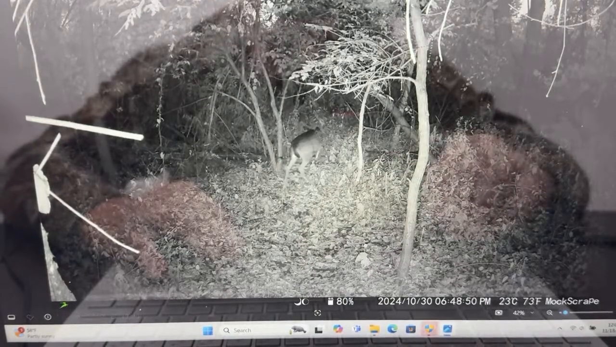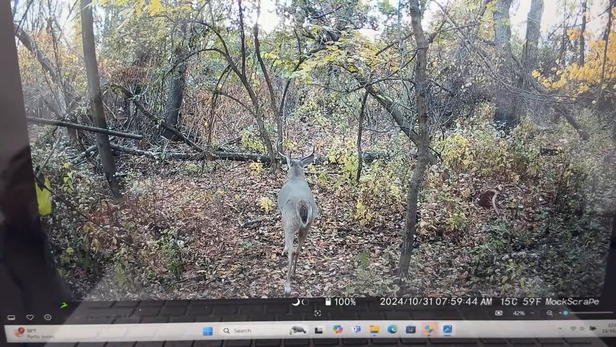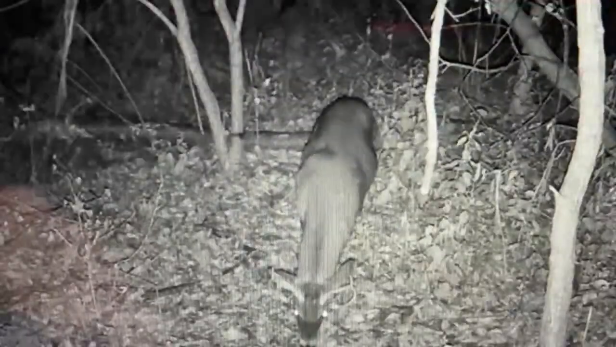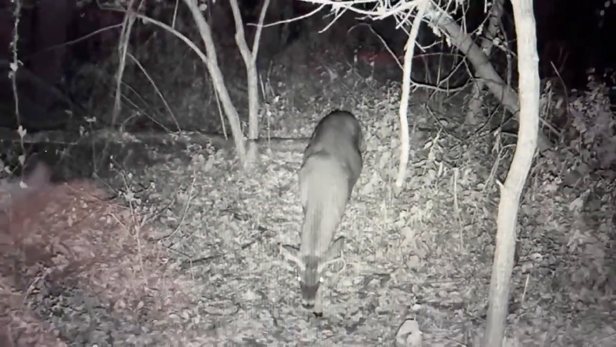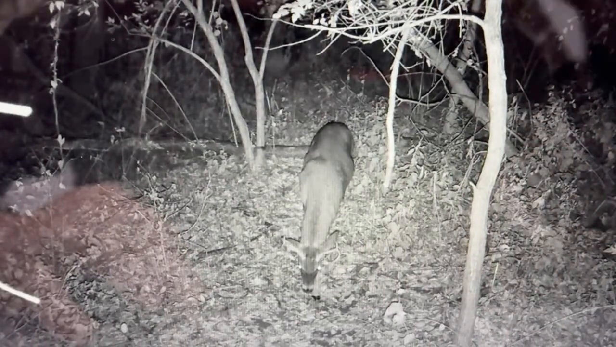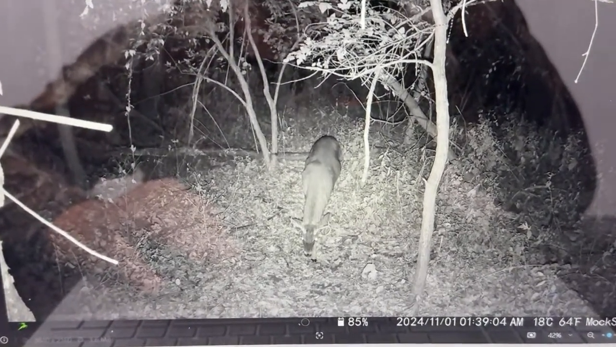This is the 8-point, I believe. Then there's another buck right there. Zoom into that real quick, see if you can see it. That's another nice buck. That might be the 10-point. We've got to see if he is... nope, that's not the 10-point. That's a different buck. Let me squeeze this down a little bit so you guys can see.